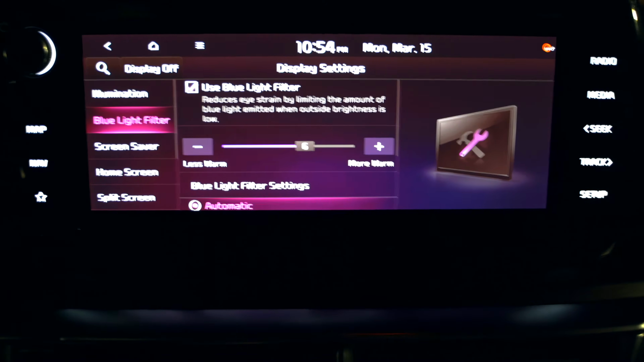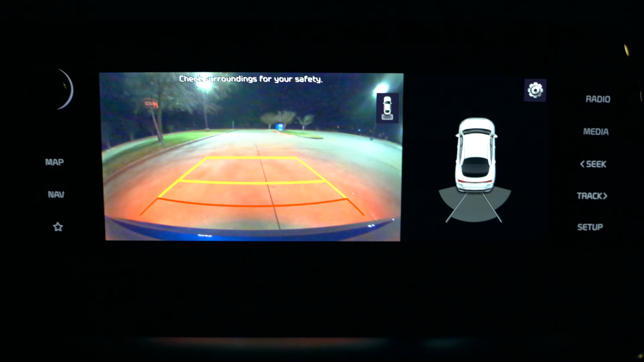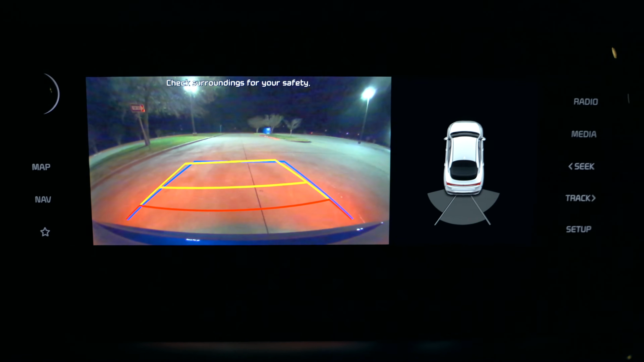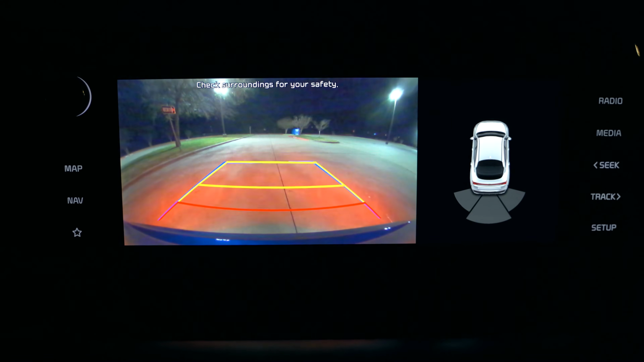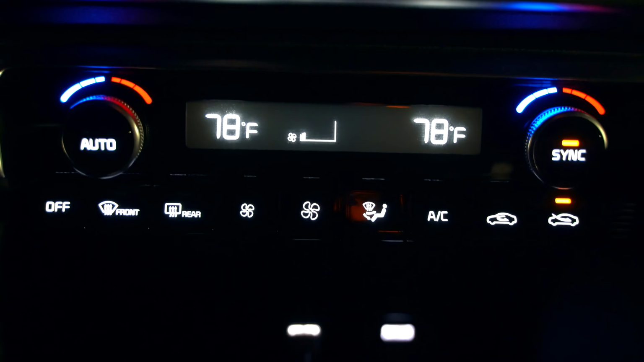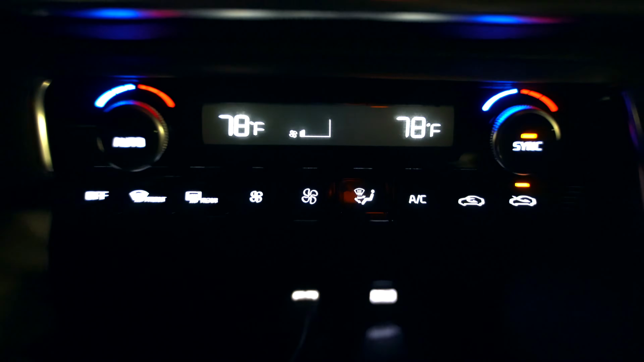And just a quick look, shift into reverse, you've got just a regular backup camera. It does move. You've got parking sonar, but there is no 360 camera. And then down here you've got dual zone climate control. Everything is lit up. That looks nice. And then even just below that, you've got a couple of backlit USB charging ports, and there's a 12-volt power outlet.